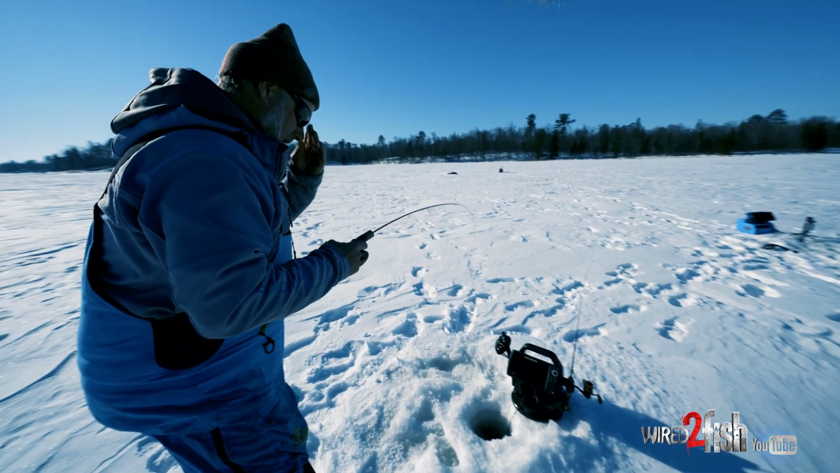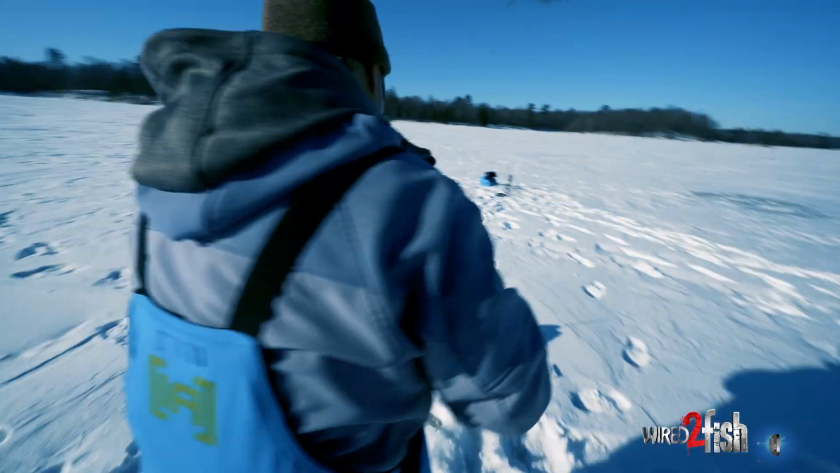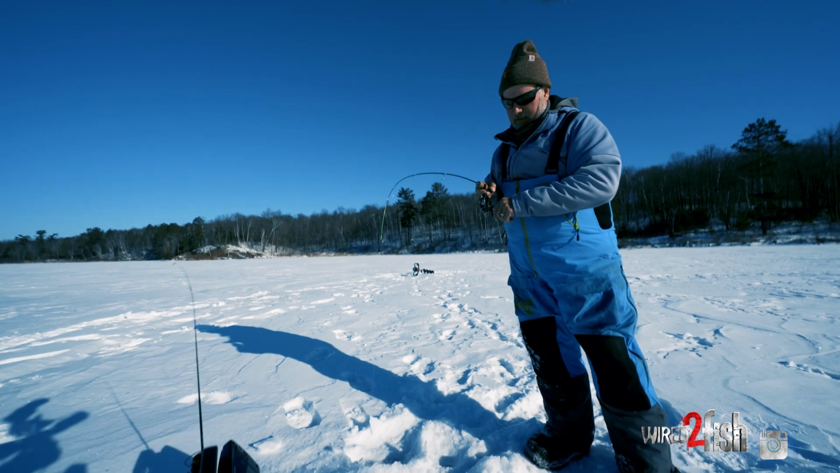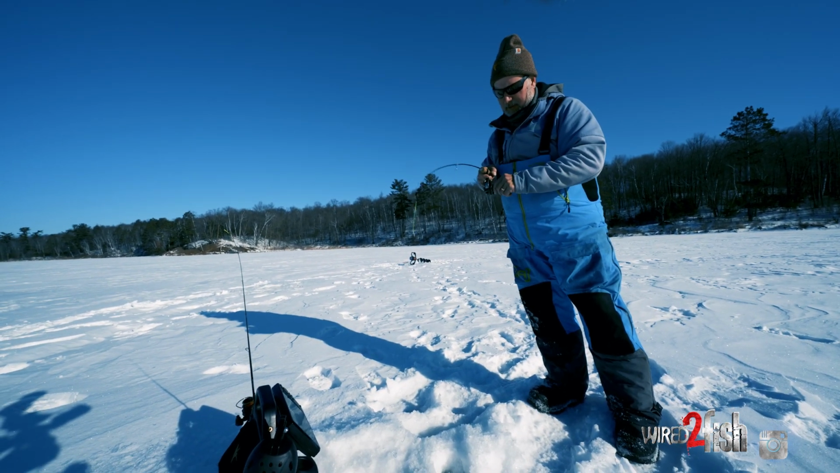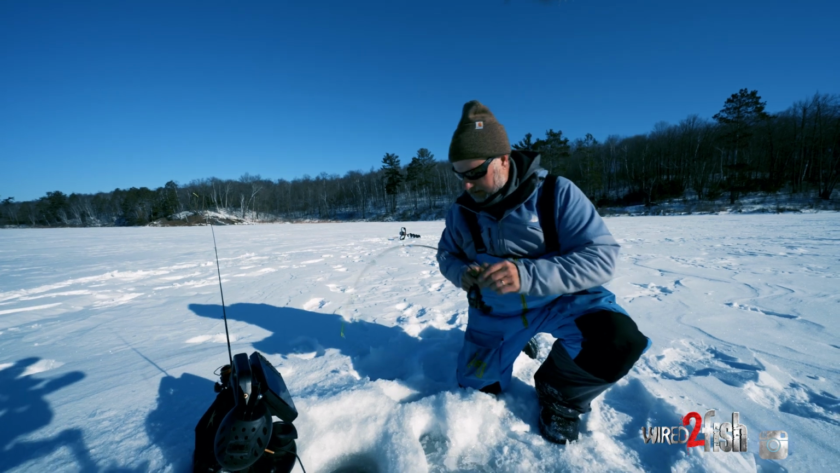There we go. Finicky little devils, huh? Just changing bait styles and a little less bait on it, and got one of them to cooperate anyhow. But yeah, there's just a wad. My screen is half full of fish down there. It's crazy. Oh, that's a beauty.